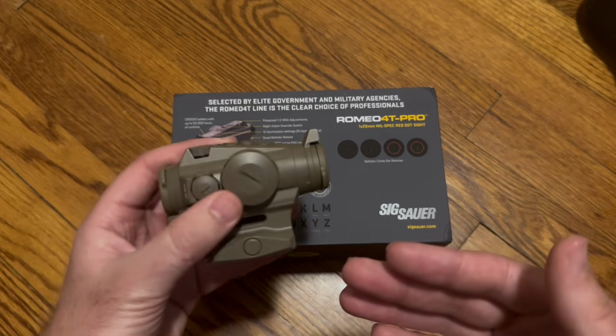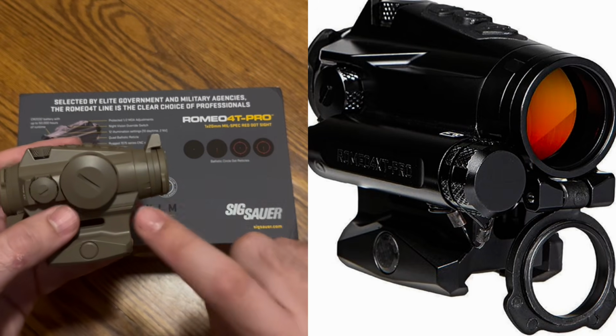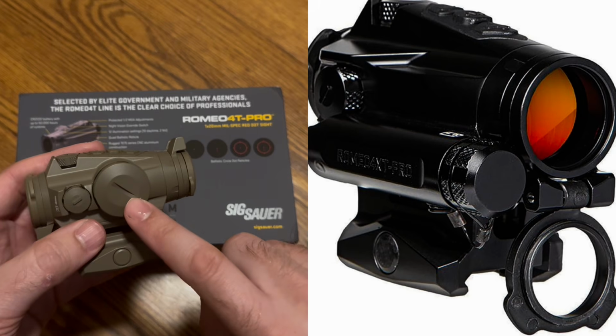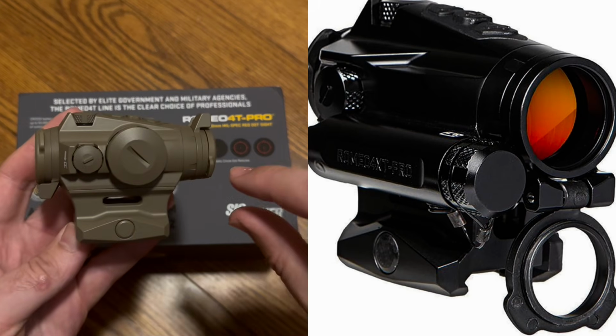Also, this particular version, there is a 4XT Pro. This is just the 4T Pro. The reason I like this version is because it comes with 2032 batteries. It makes it a little bit more streamlined instead of having the AA battery.